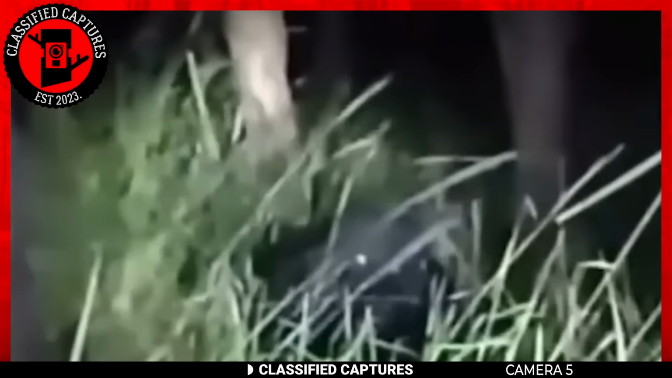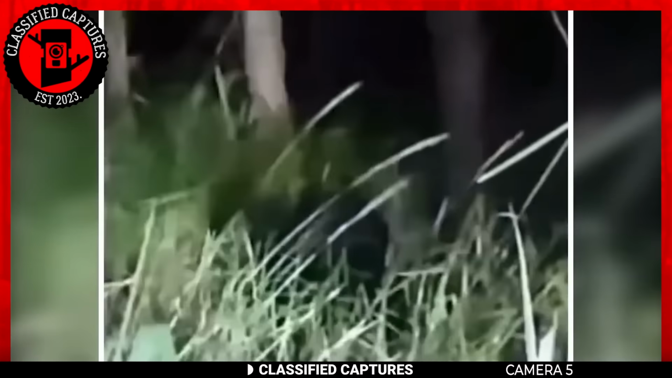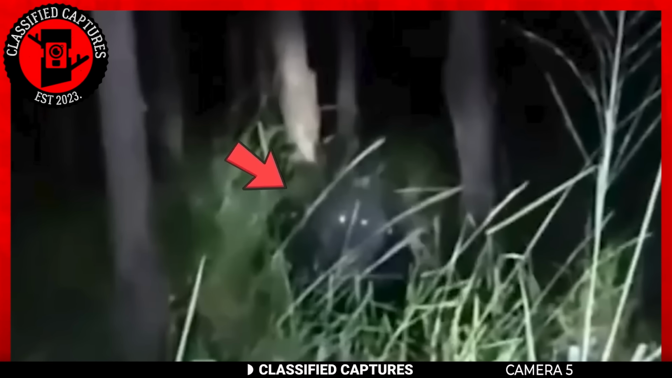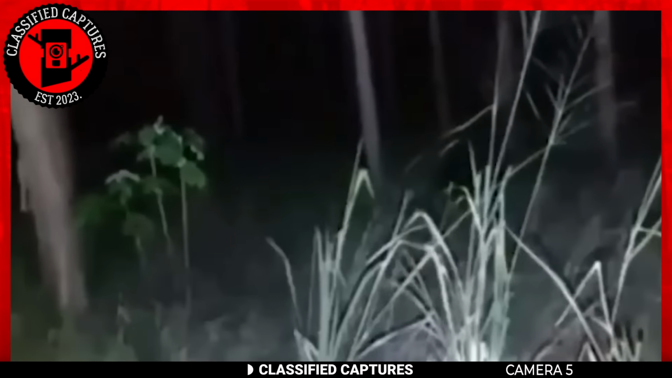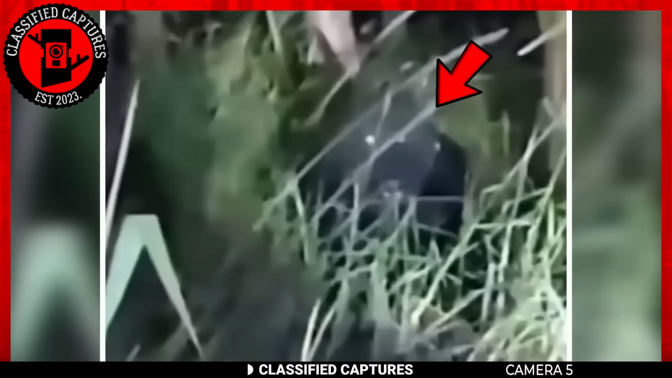Next up, we have this dangerous-looking footage. This footage was taken by individuals exploring the woods at night. In the footage, we see a dark creature trying to get away from the individuals recording the video. All things being equal, they would have simply let the creature go, but take a critical look at the creature. It clearly doesn't look normal and appears to be quite dangerous.